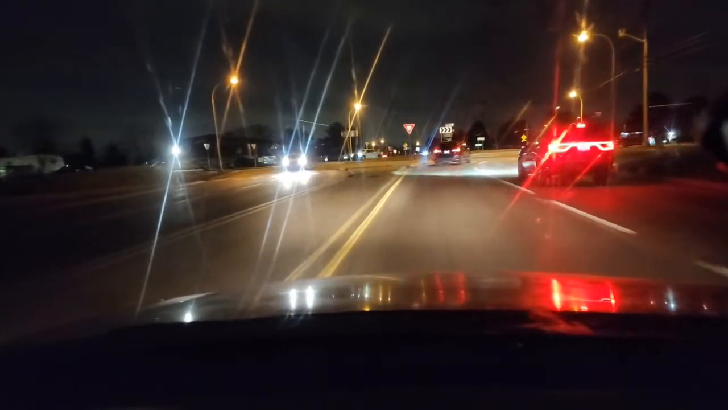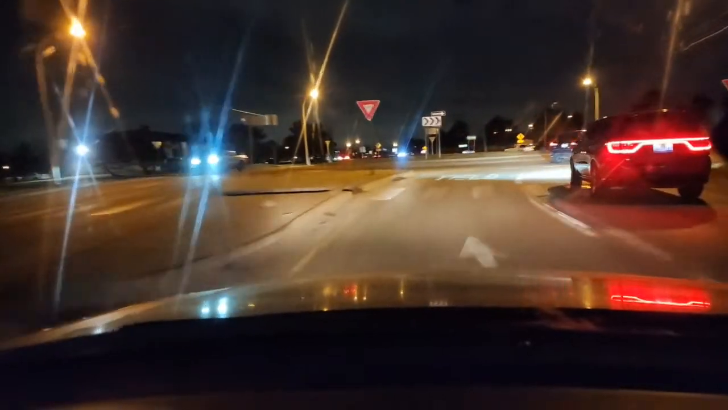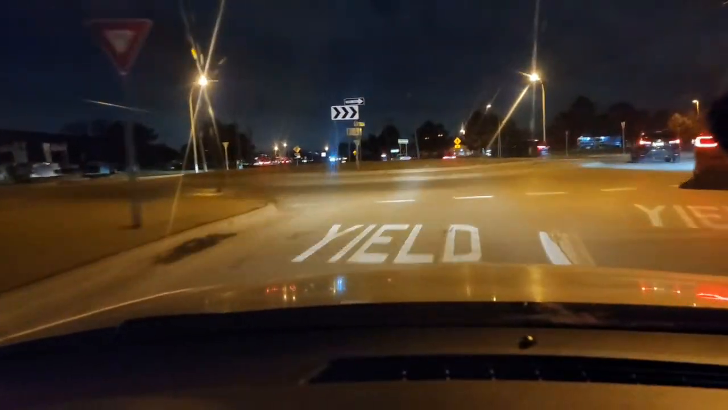Okay, so here's what's going to happen. We're going to be going up to our first roundabout. We have to yield, check traffic that's already in. And a lot of these YouTube driving channels, they don't drive at night. I drive in all weather, okay? And real stuff. I'm not saying their stuff is fake. We're going to yield, we check, we proceed through. We're already in.